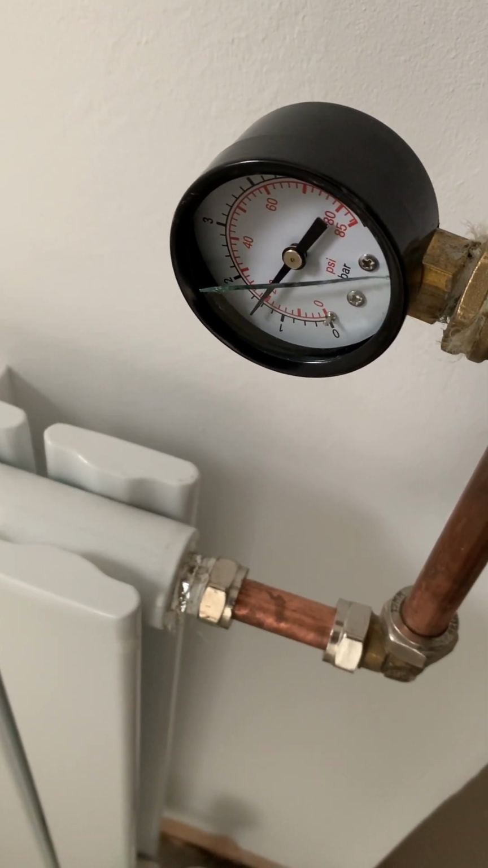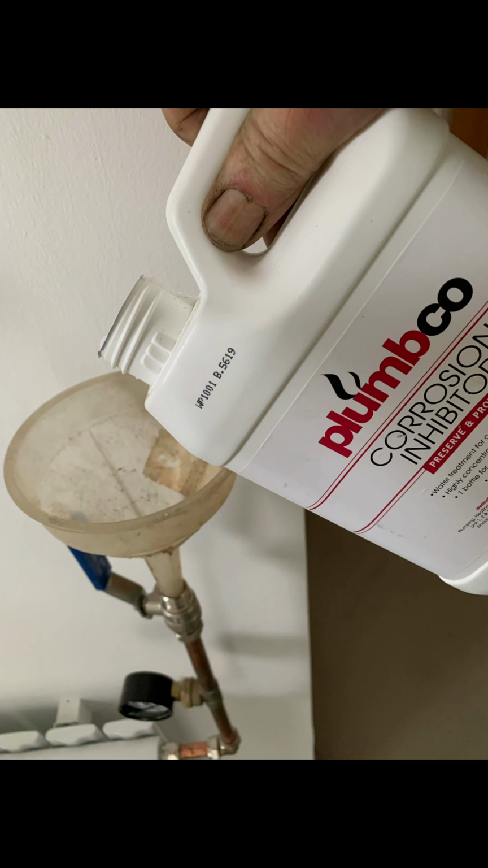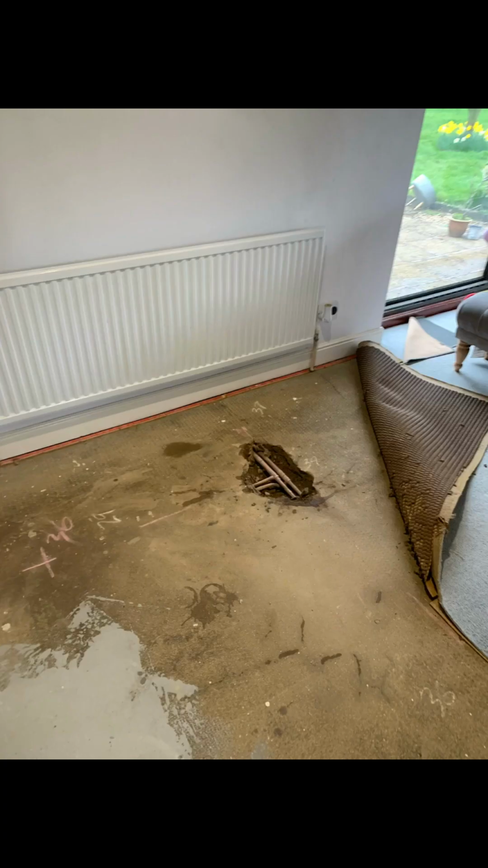Did another tracer gas test before we finished. Put it up to 2 bar for 30 minutes, held. Added some inhibitor, filter heating up and tested, all good.